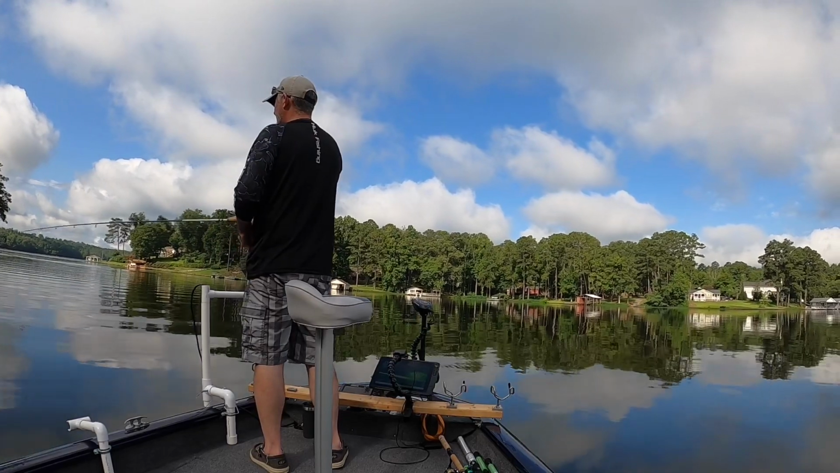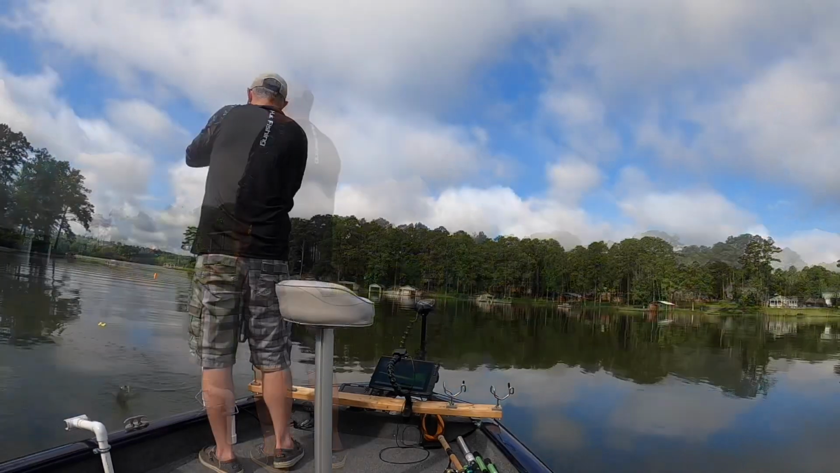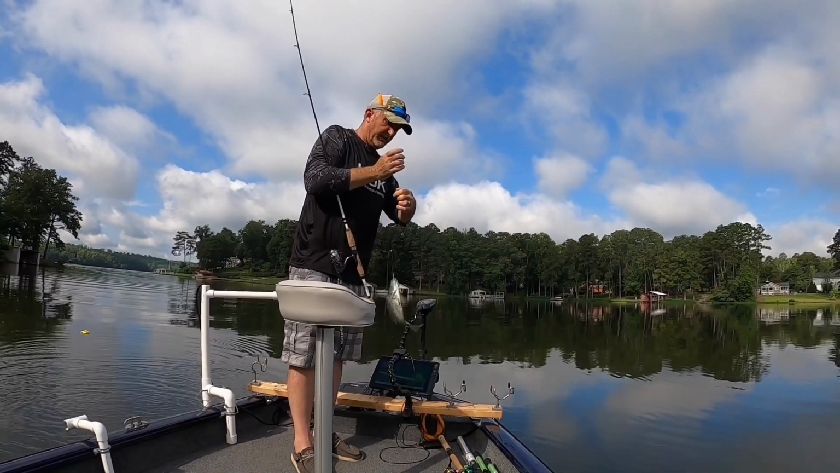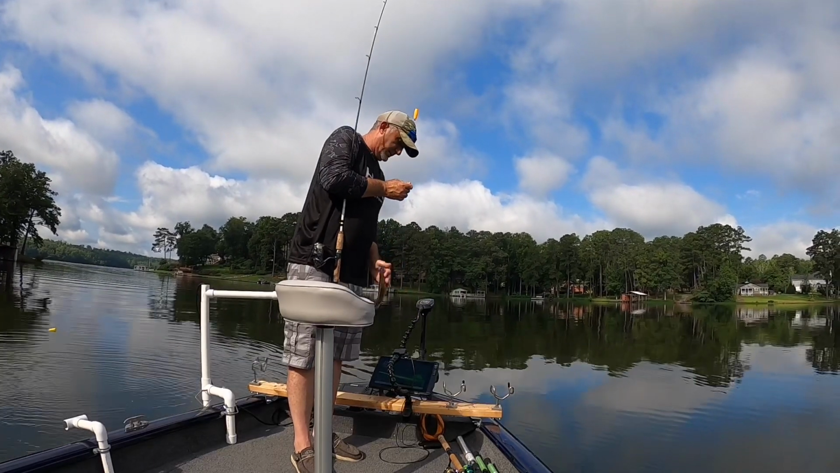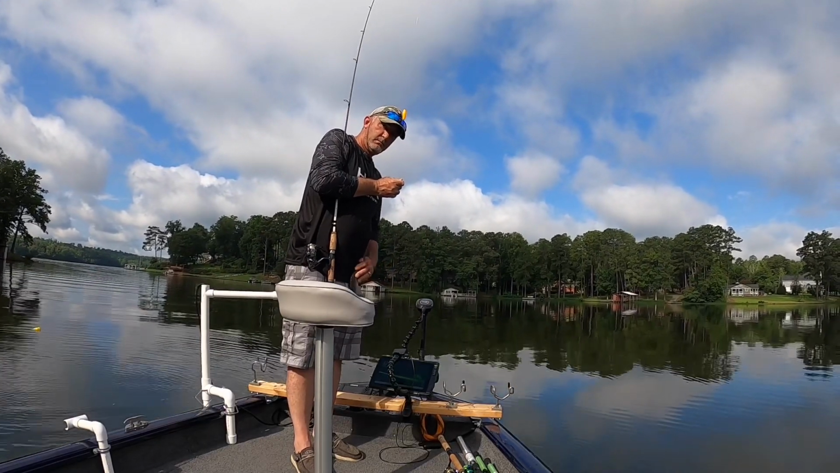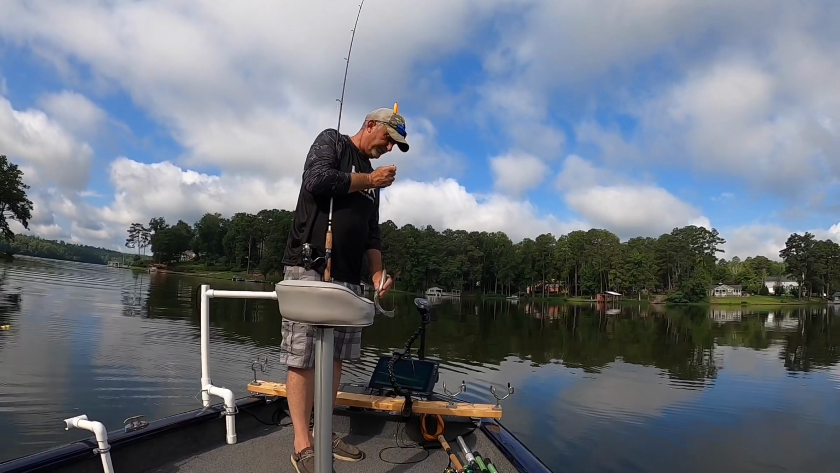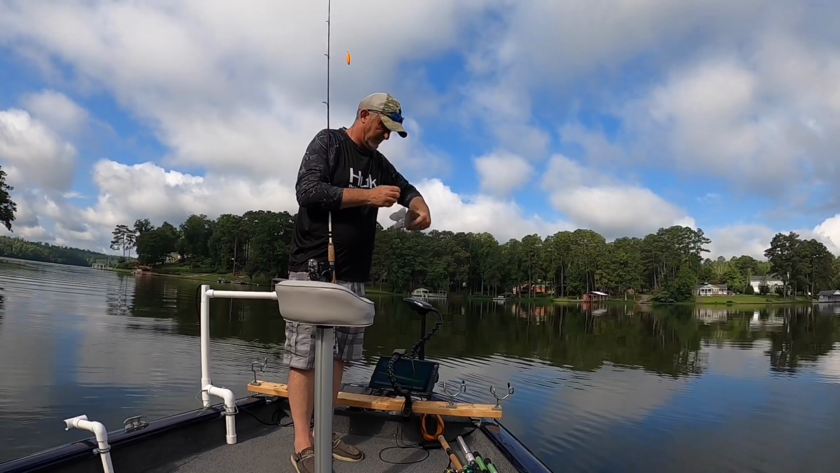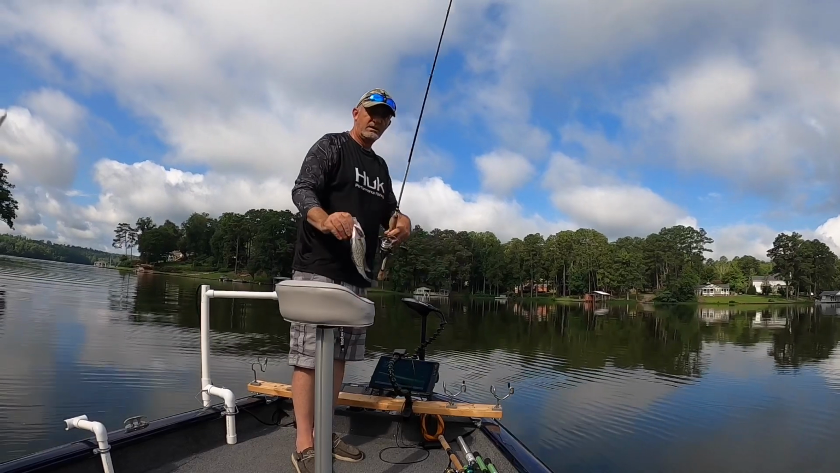But anyway, let's get back to catching some fish. Good fish, what a good fish. So I mean, we're putting them in the boat, you know, we're not breaking any records, but we're putting the steel in their lip. Oh, 11-inch fish. He's a eater for sure.